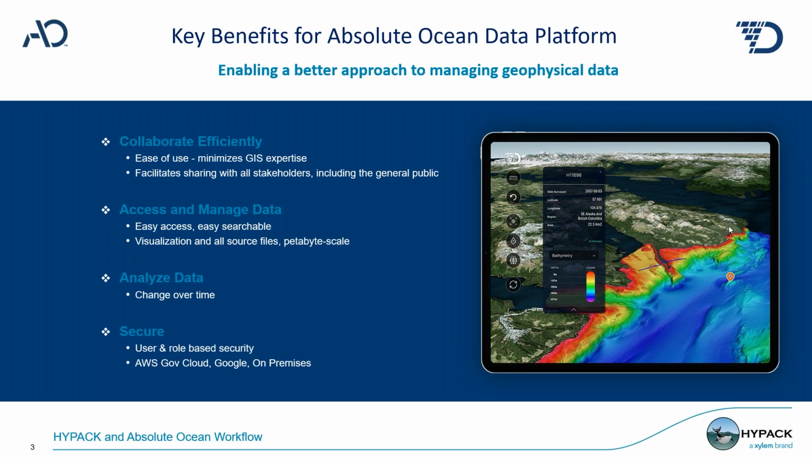Data management: it takes seconds to find historical data within AO. It is very easily searchable and supports petabyte scale. We are also just now working on some enhancements to display very, very large files, meaning high resolution and large extent files. So think a very detailed pipeline that is also very, very long.